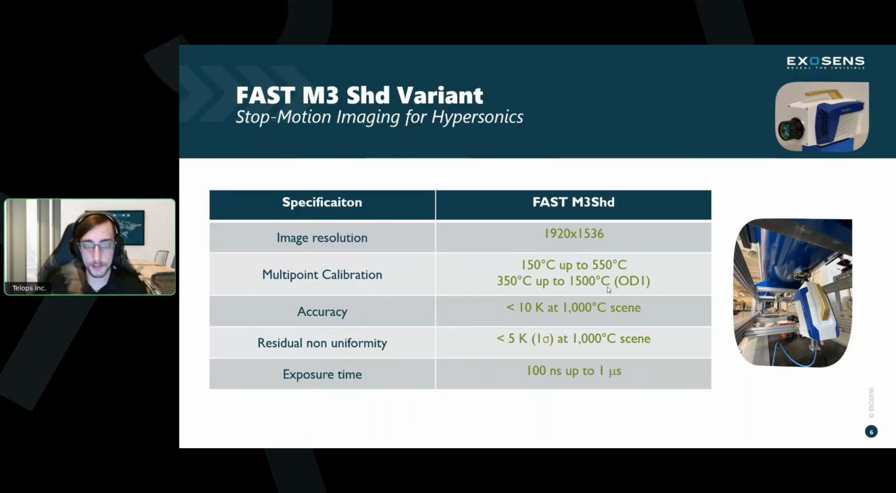And so, because that camera has that large detector and is good performing, sensitive, we were able to do some firmware adjustments and make this custom multi-point calibration with two temperature ranges that you can see there. 150 C up to 550 C is the lower temp calibration, the cut-on being about 150 C to get the minimum amount of signal we need to appropriately calibrate. And then 350 C to 1500 C is the high temperature calibration. That is completed with an OD1 filter, a hot OD1 filter in the optical path.